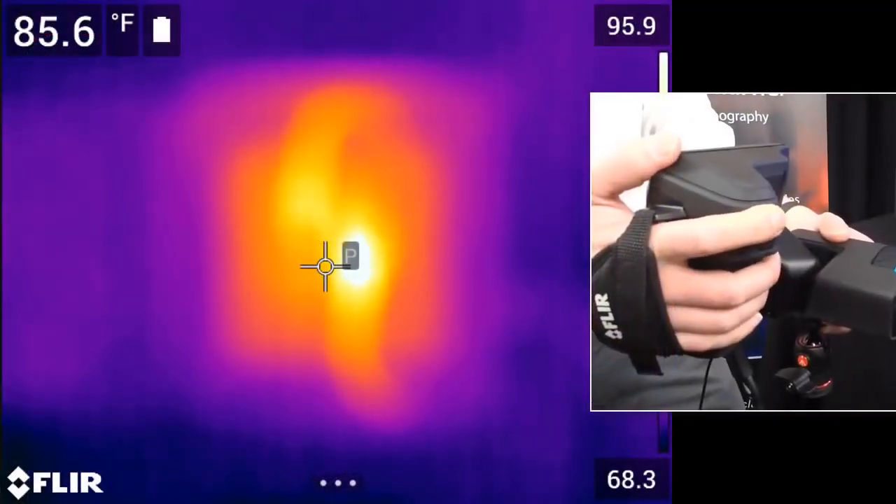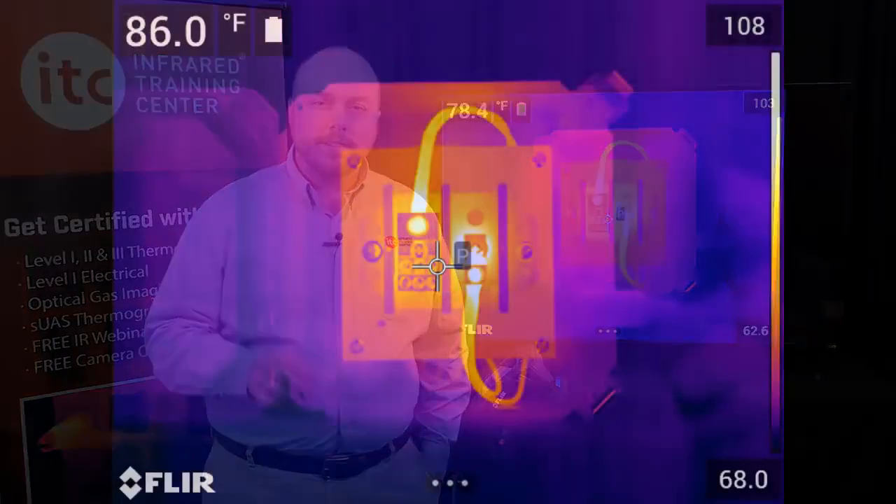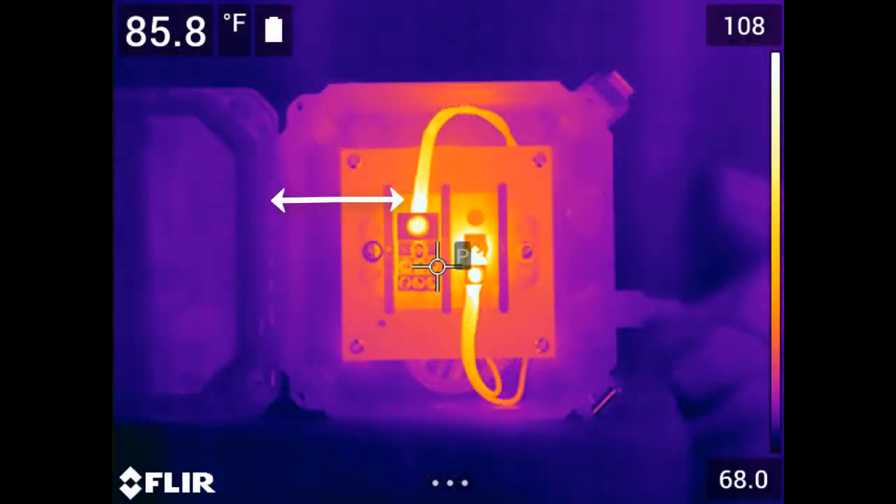Activate the autofocus by pressing the top button on the front of the camera. For the autofocus to work properly, the target should have good thermal contrast, meaning there needs to be a distinct difference between warm and cool areas on the object. With targets that are more thermally uniform, where there's not much of a temperature difference, it might be better to instead use the manual focus.